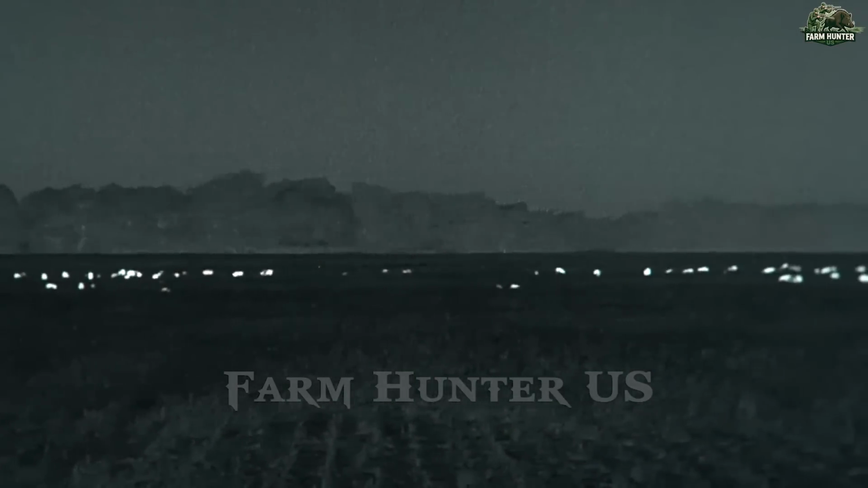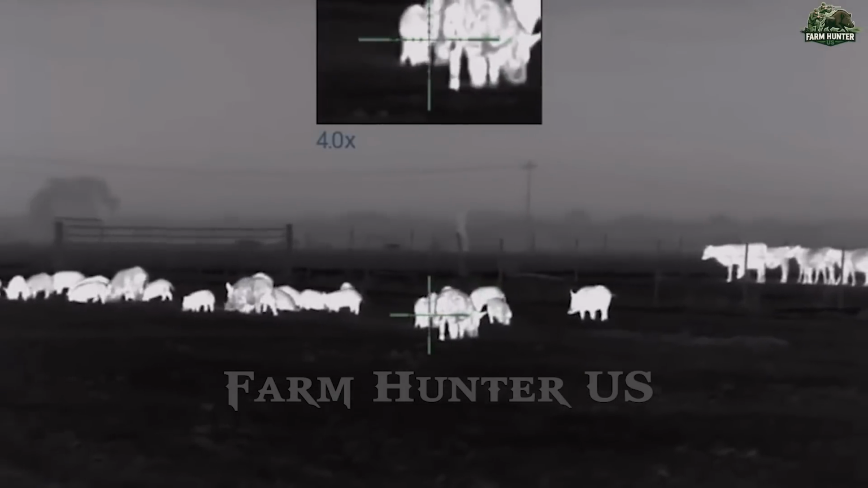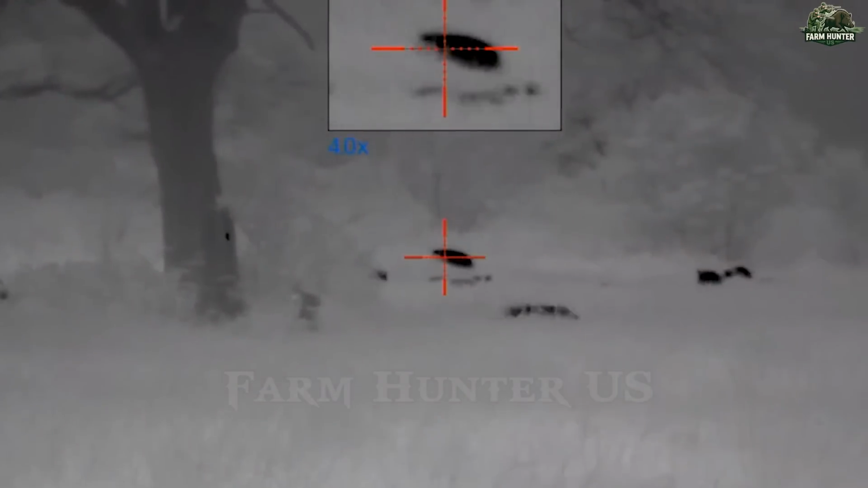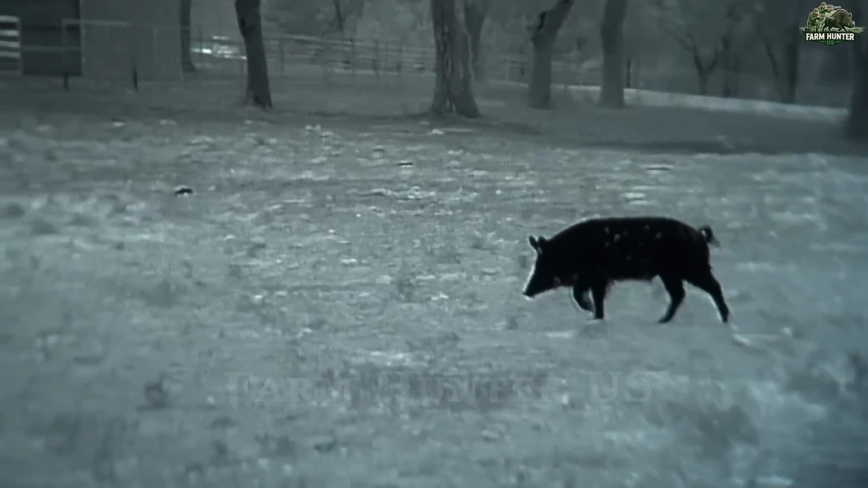As we pushed deeper into the fields, the ground was torn and trampled, evidence of the destruction these beasts had wrought. Then we saw it, the largest herd yet. At least 24 massive boars, clustered and growling low in the dark. Their eyes glinted under our scopes, full of defiance.